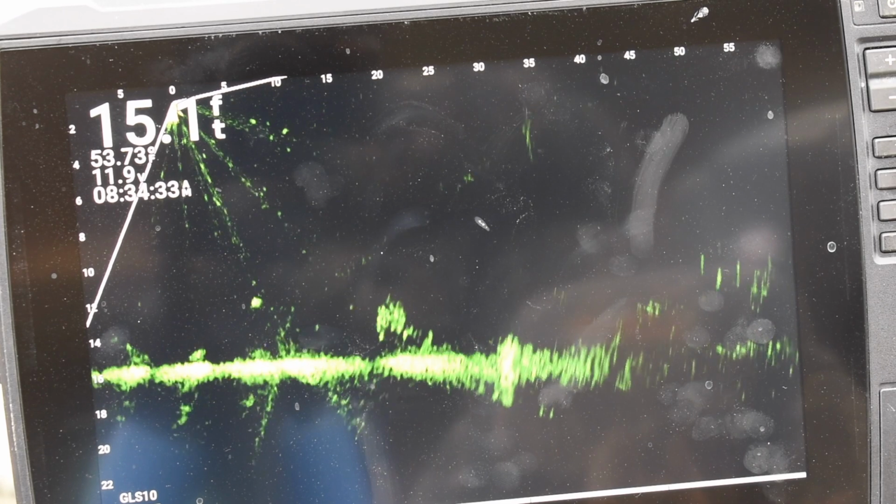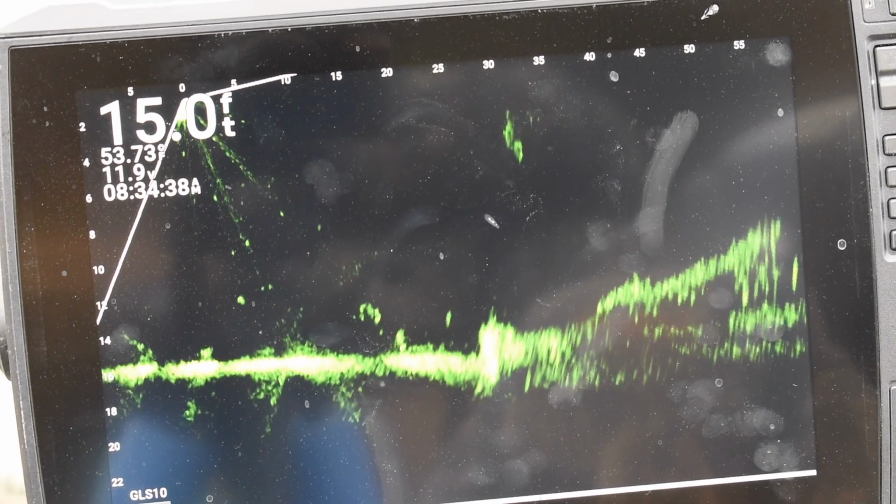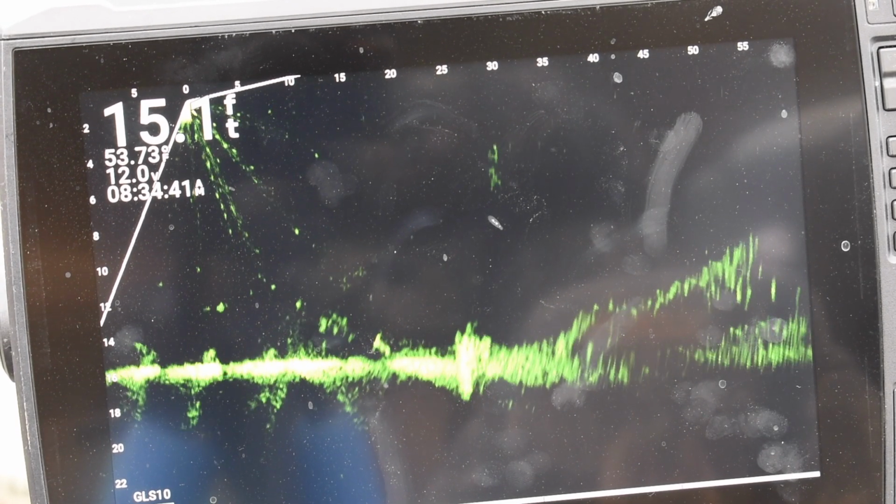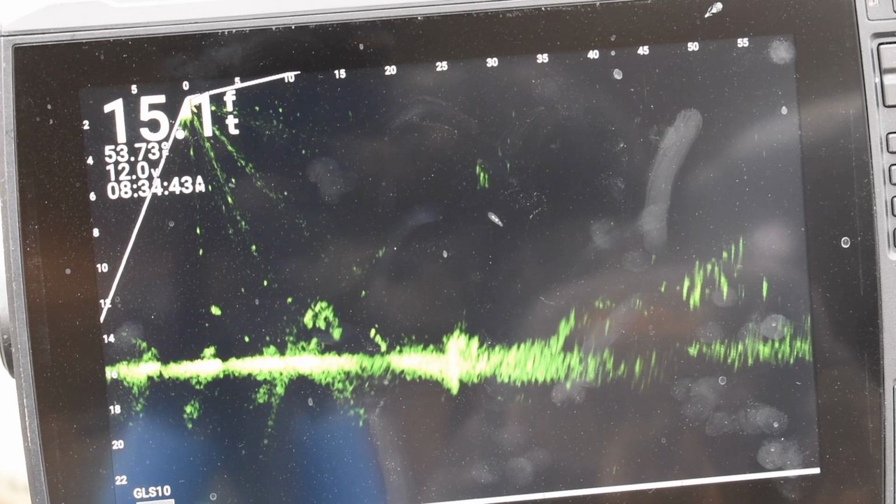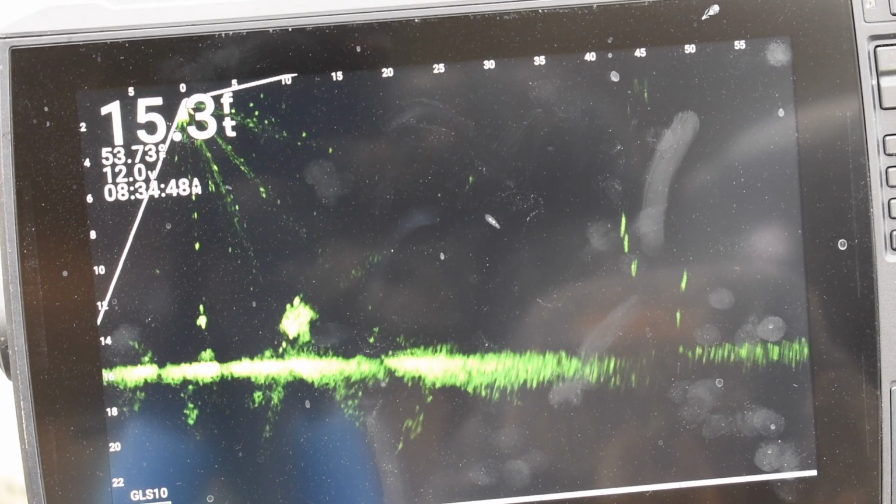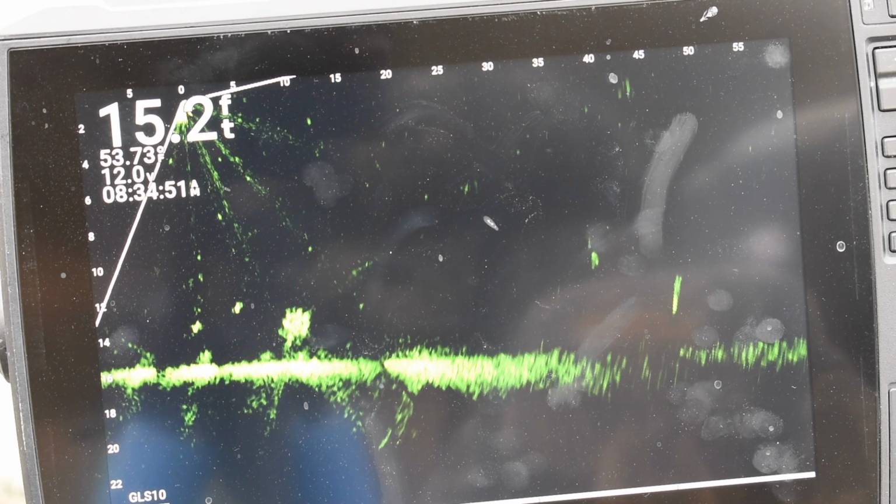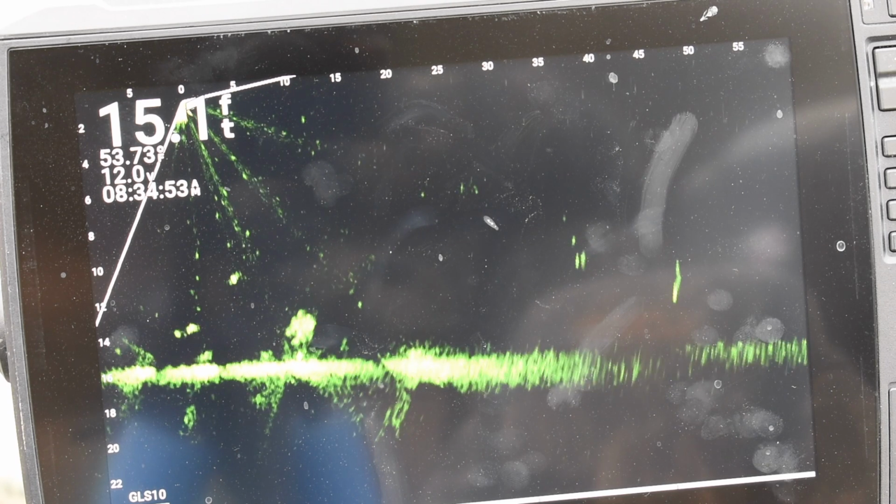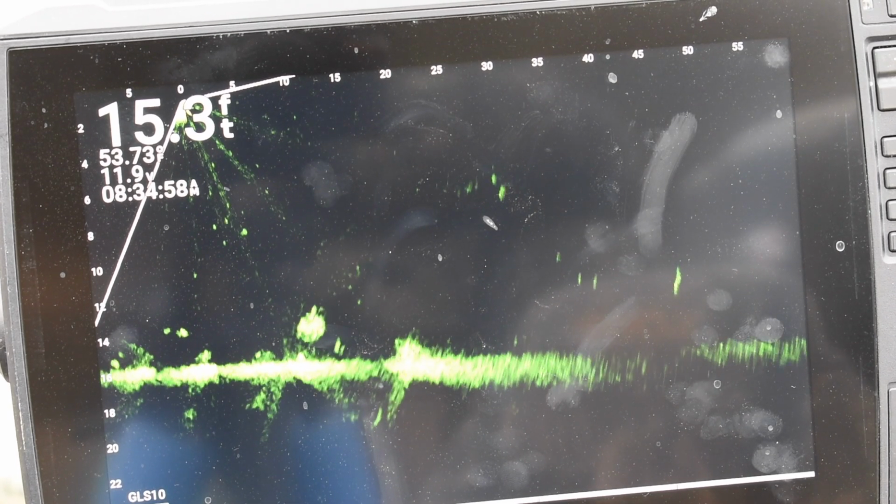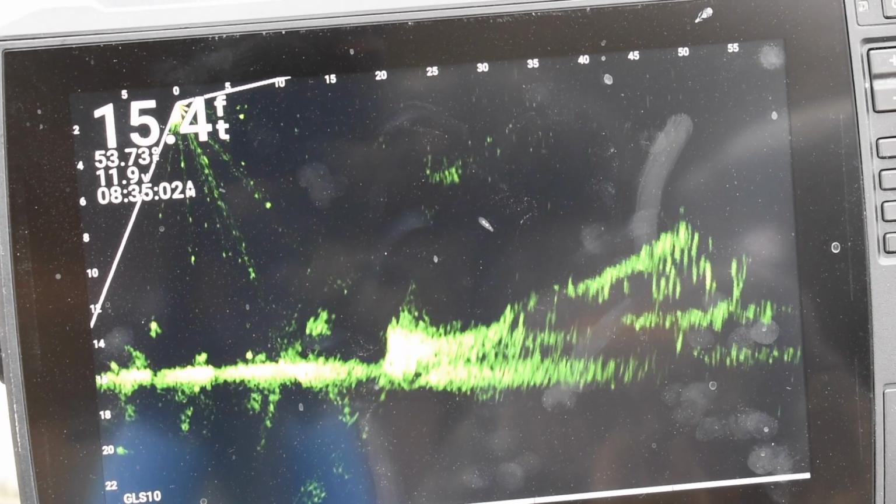But what we've got here today is we had found that tree side scanning, and this is the approach coming up to it. And I didn't have the GoPro going yet, so I wasn't able to get our view, but I am going to have it in the next clip. So what we're doing, give you a little background as we're making our approach up to this tree, is we are practicing on Lake Cumberland for a Crappie Masters tournament.